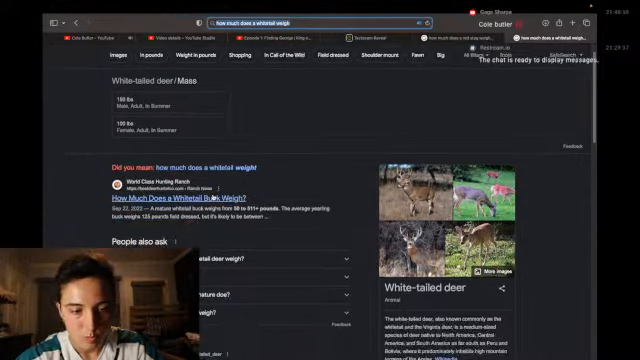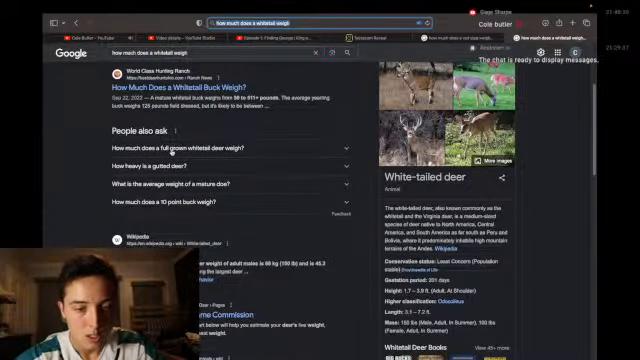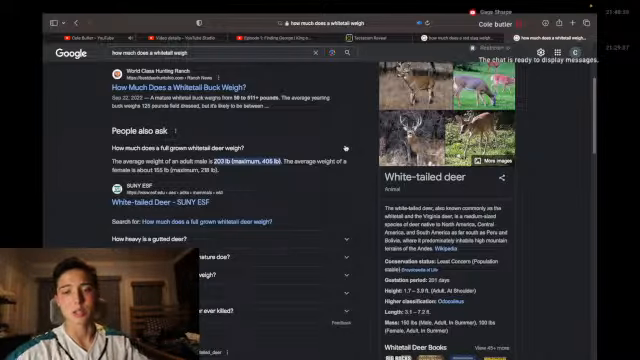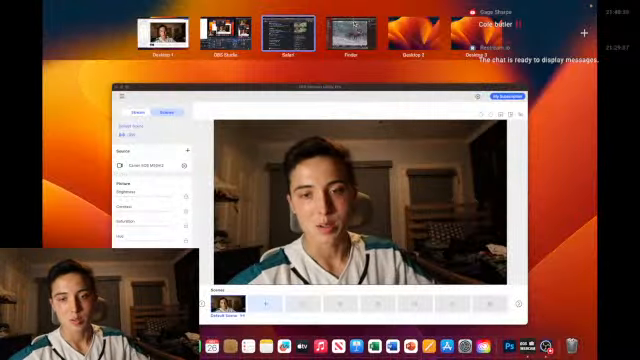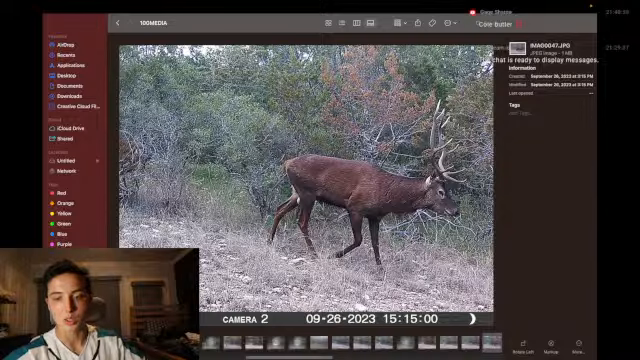Let's see. Yeah, this is 511 pounds. It's not happening. 203 maximum, during a drought in the hill country. They're not even getting around 203. I'm saying 150, 160 maximum where we are. That's a 400-pound animal. The size difference is just so crazy.